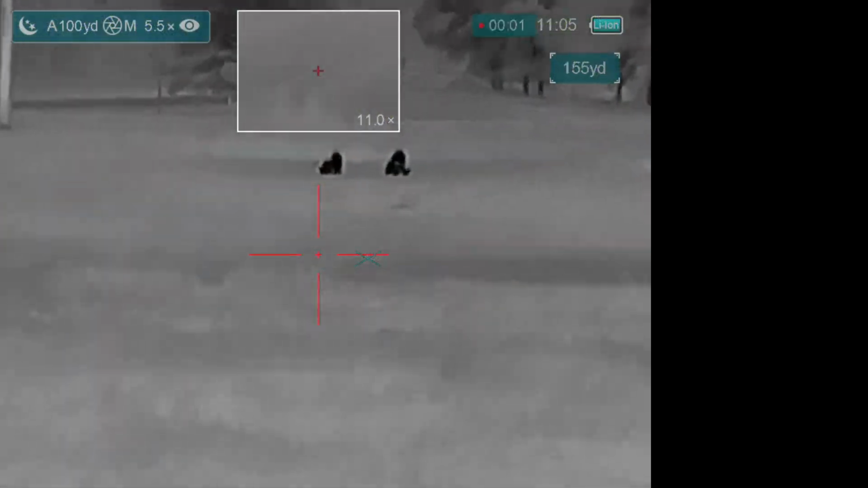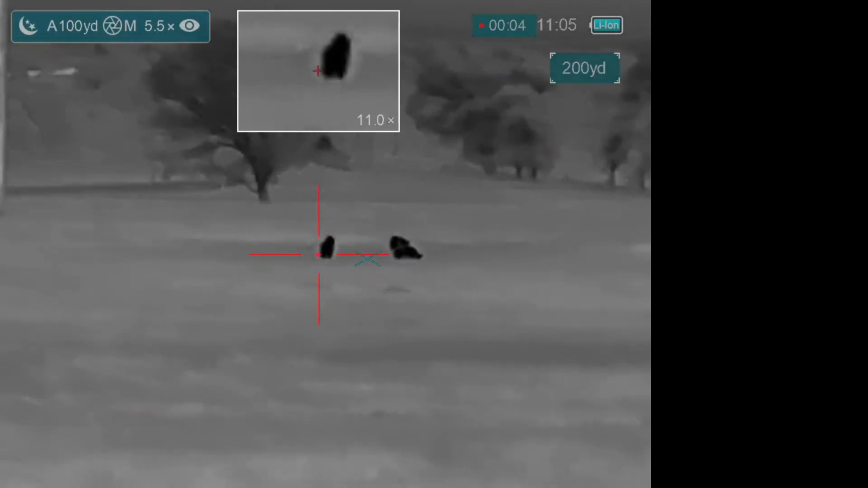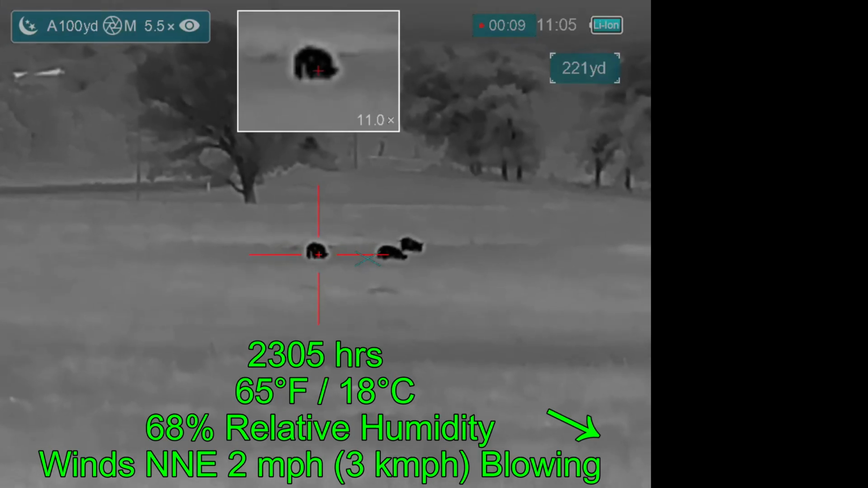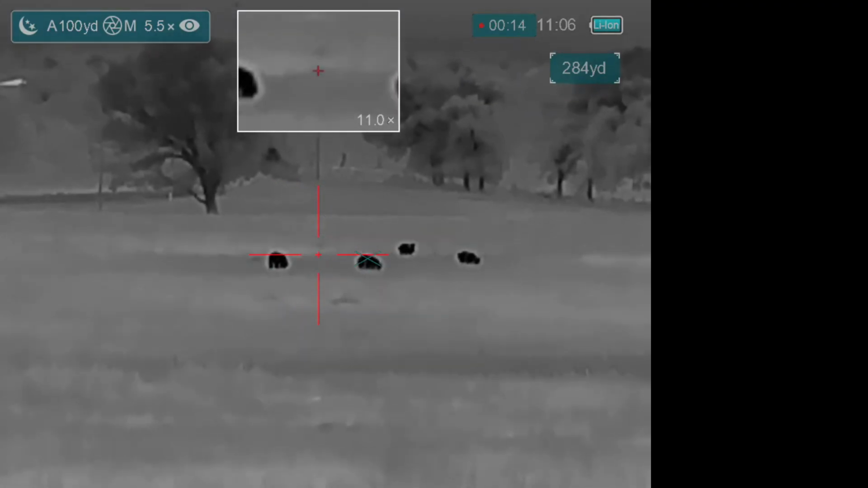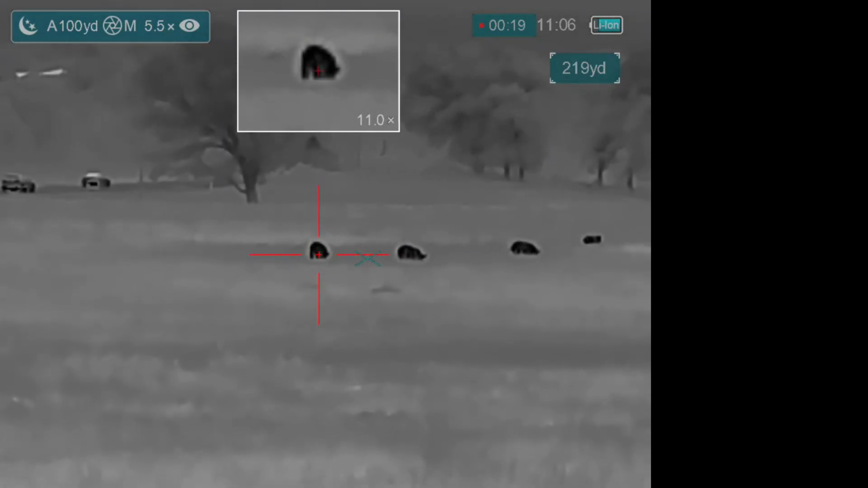We spied these hogs as we pulled into the gate. There was a large sounder here as we were going over the gate. Most of the hogs moved off into the next pasture. As you will see, the hog in the background is going to slowly disappear behind a berm. And that's where all the other hogs have disappeared to, so we've only got these in the foreground that are the ones we're going to go after.